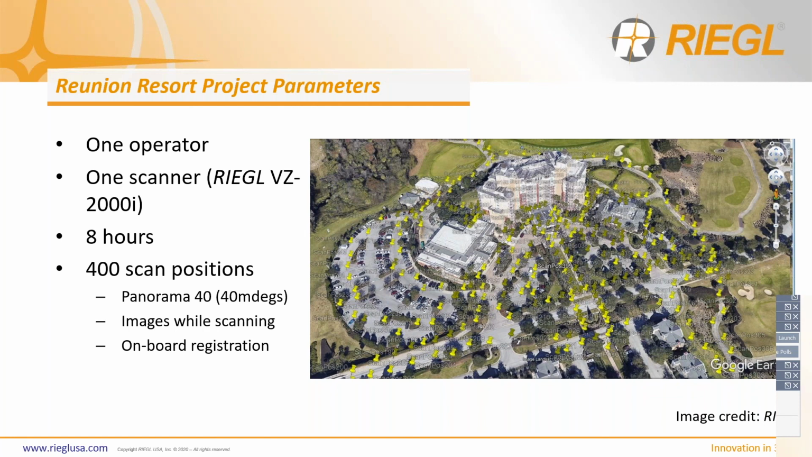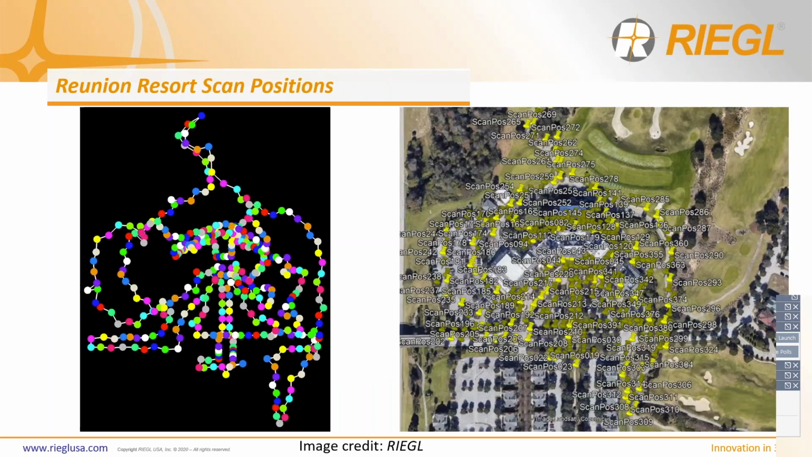Images were taken while scanning and with automatic onboard registration activated. After the scans, it took about an hour to download and convert the project into RiSCAN PRO. There was some error propagation evident on some of the closed loops, up to about 10 millimeters. So from there, MSA2 was applied to correct and tie the project down to the Florida state plane, which took only about 2 hours. Another note on the project parameters is that the project was surveyed in GNSS denied areas, in and out, without any problems, which is great.